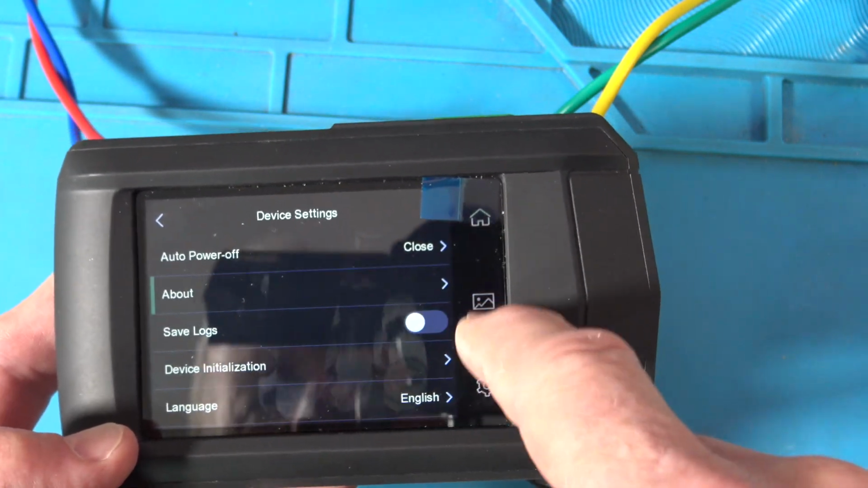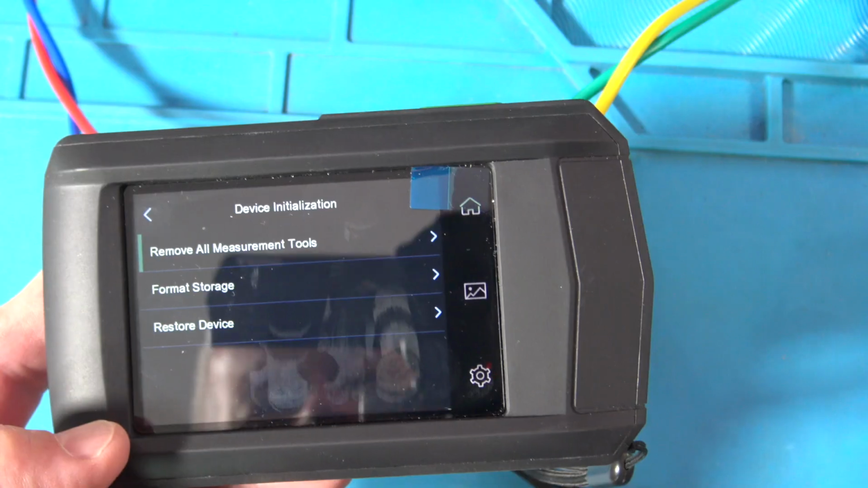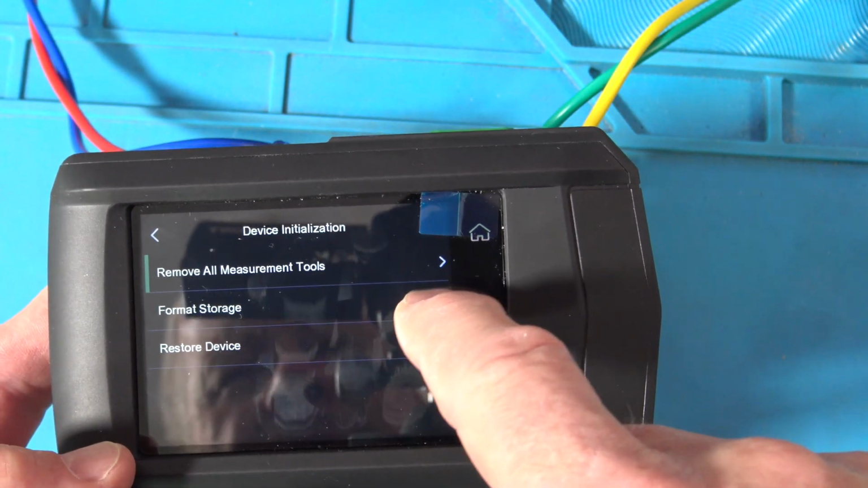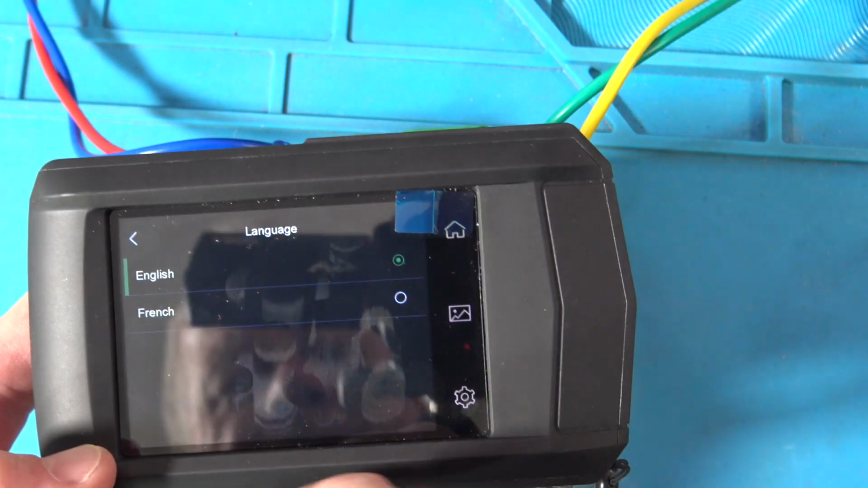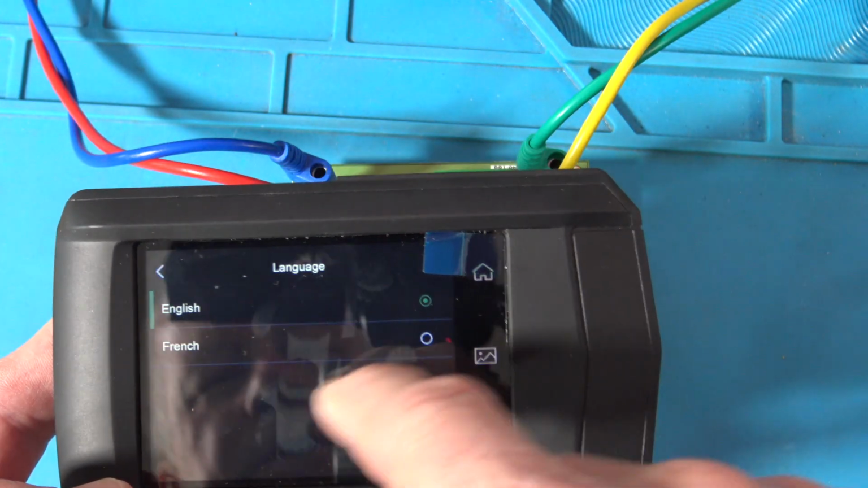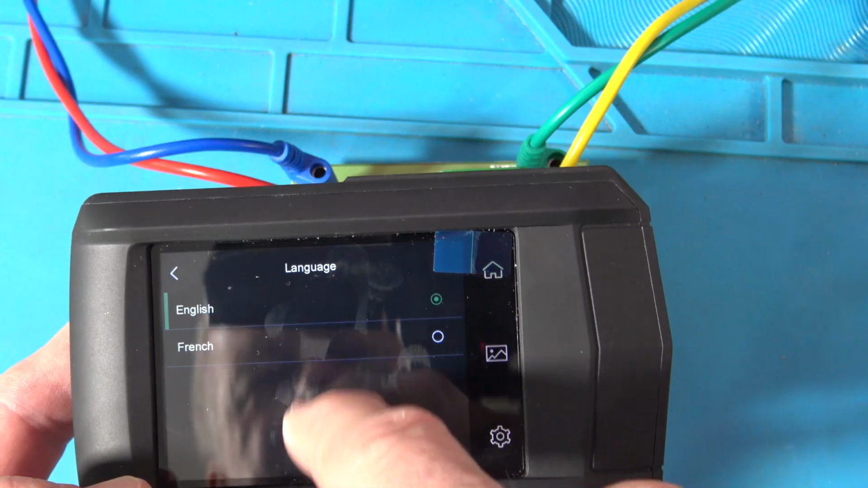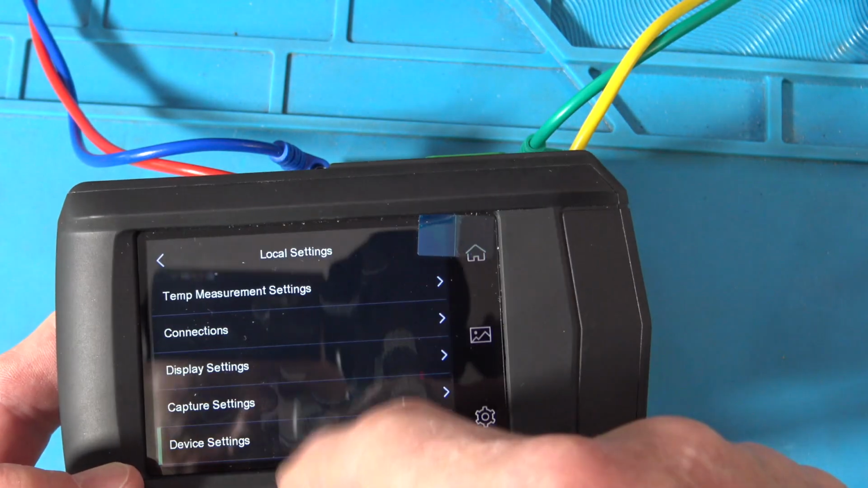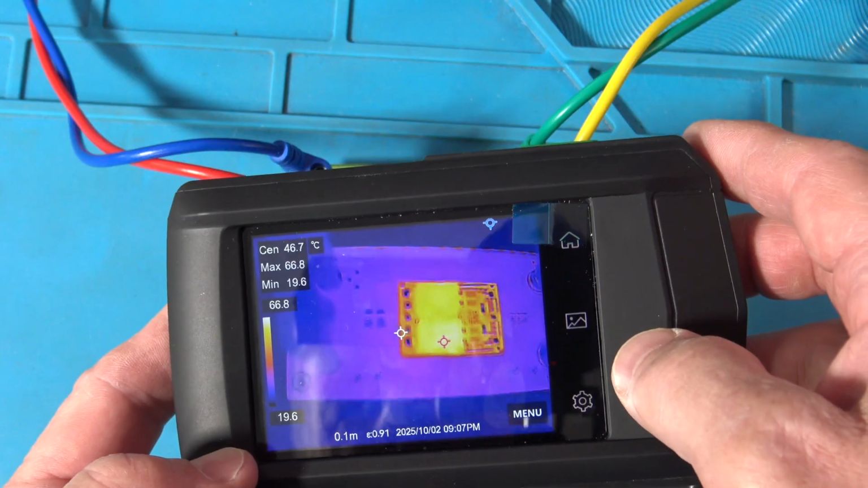So right now it's not on. Device initialization, so remove all measurement tools, format, restore device. So you got those options. Language, we got English, of course, but I imagine there's more than just French, isn't there? Okay, so that's local settings. We got all those. Okay, so we're back to here.